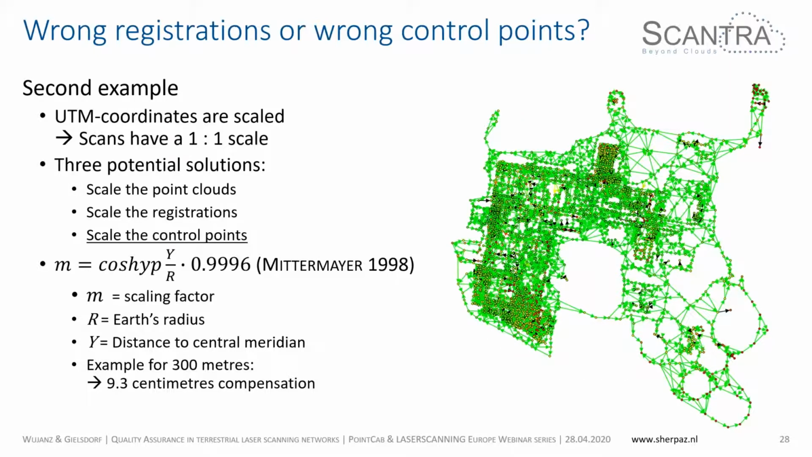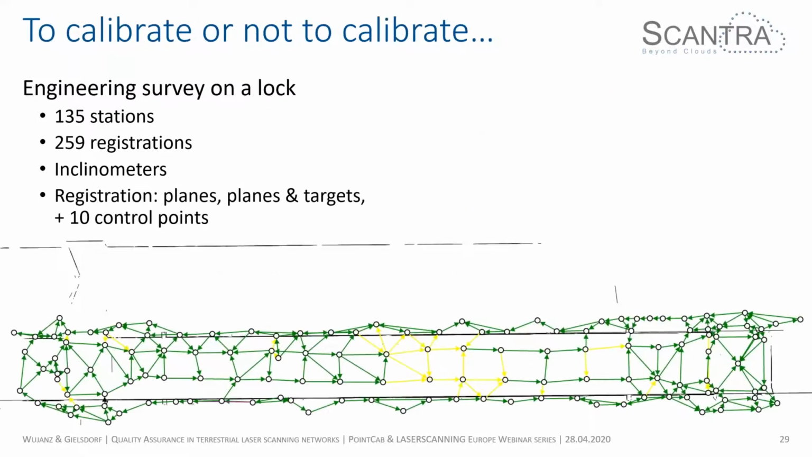So now we move on to a very unpleasant subject, which I just called to calibrate or not to calibrate. This is a very small but very interesting project that another client had. 135 stations, 259 registrations in clinometers, and they also had tachymetric control points. It's not really a complex structure, so usually we don't see these a lot.